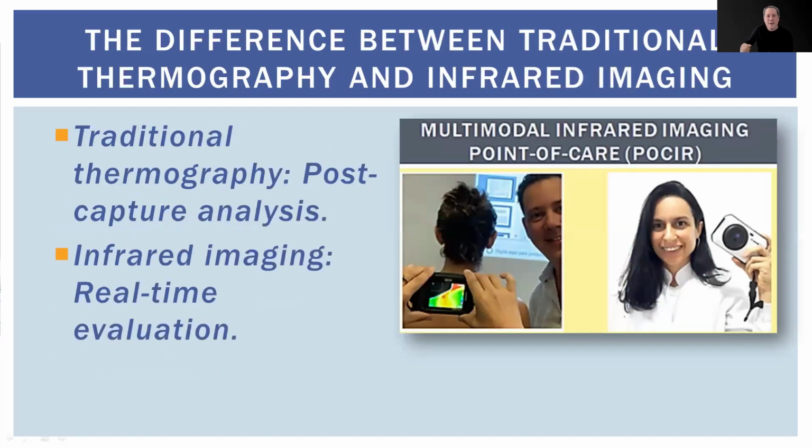Let's go. With traditional thermography, images are captured and later analyzed in a separate setting. But with infrared imaging, we can evaluate the patient's condition in real time, making immediate decisions about the treatment. The ability to do this on the spot, especially with portable devices, is revolutionary. This is the multimodal infrared imaging point of care, or POC IR.